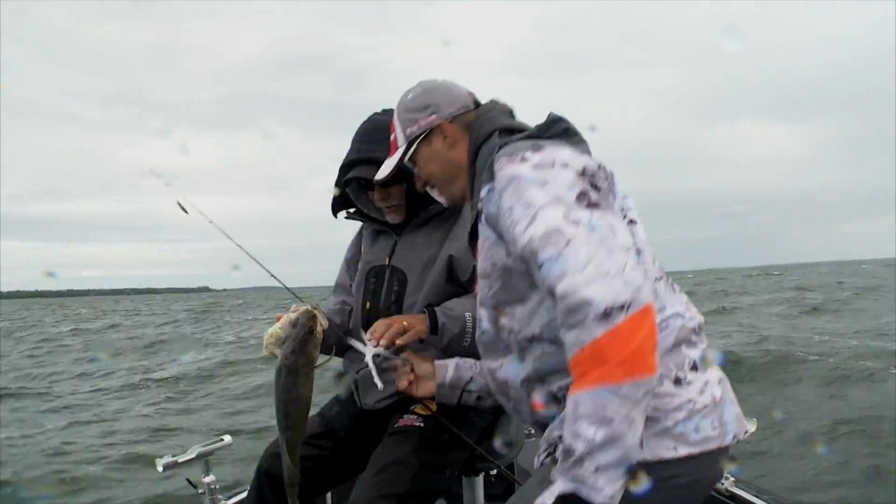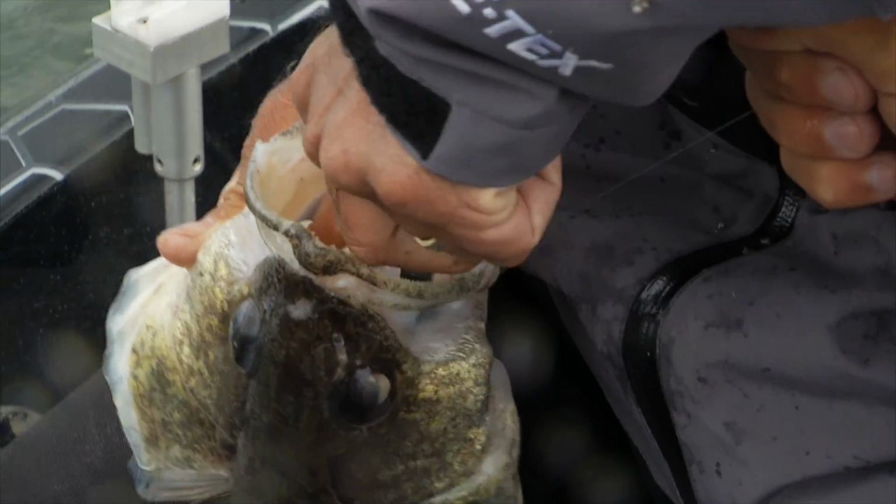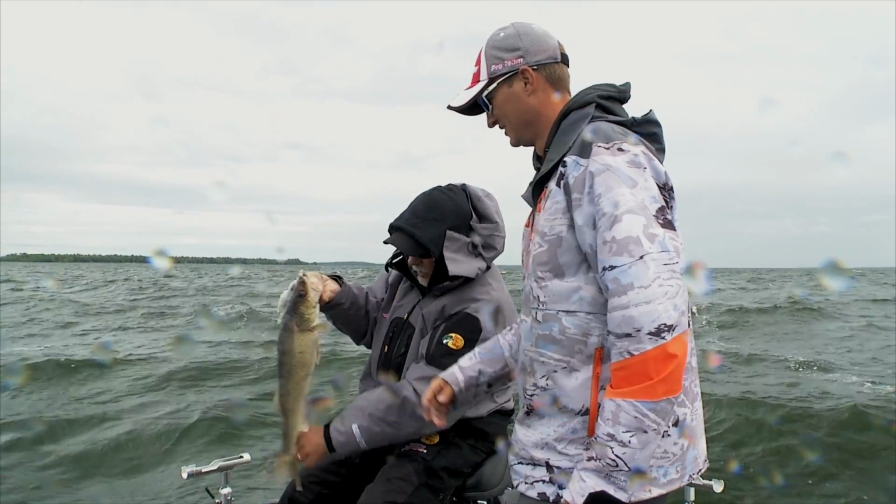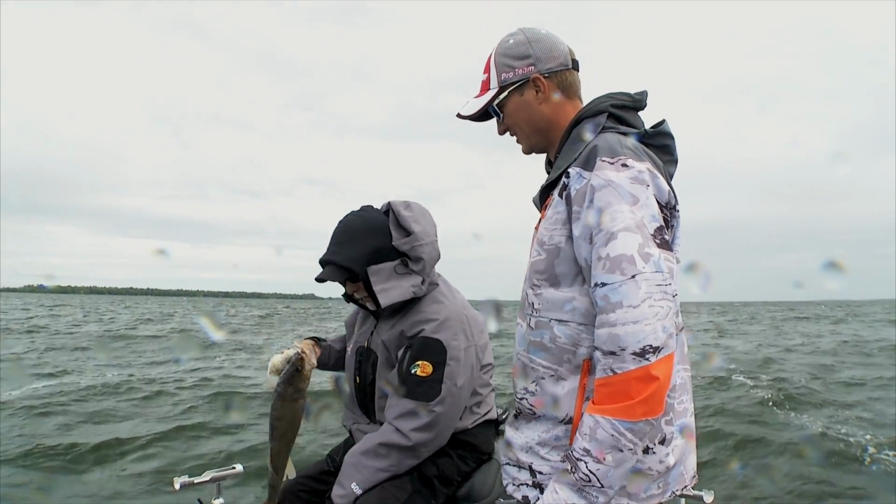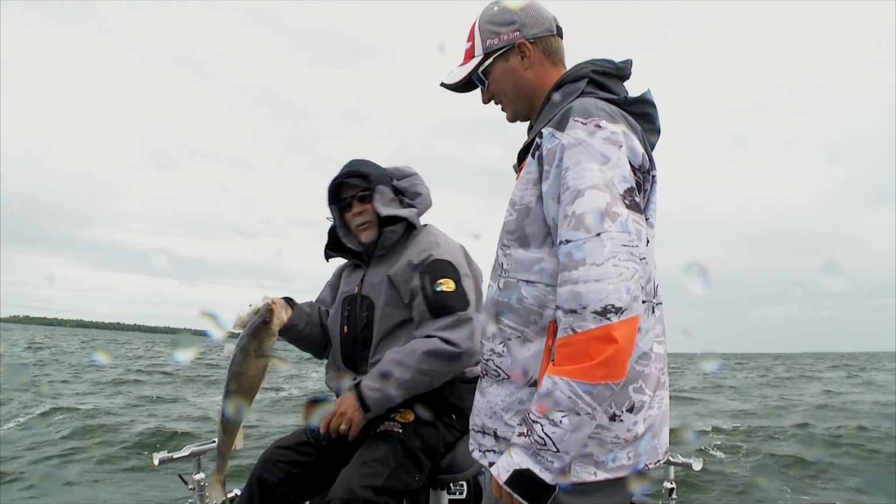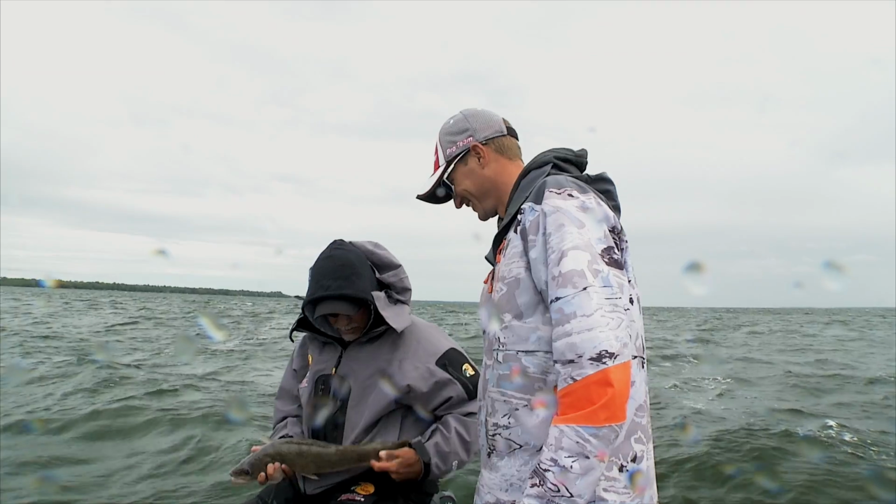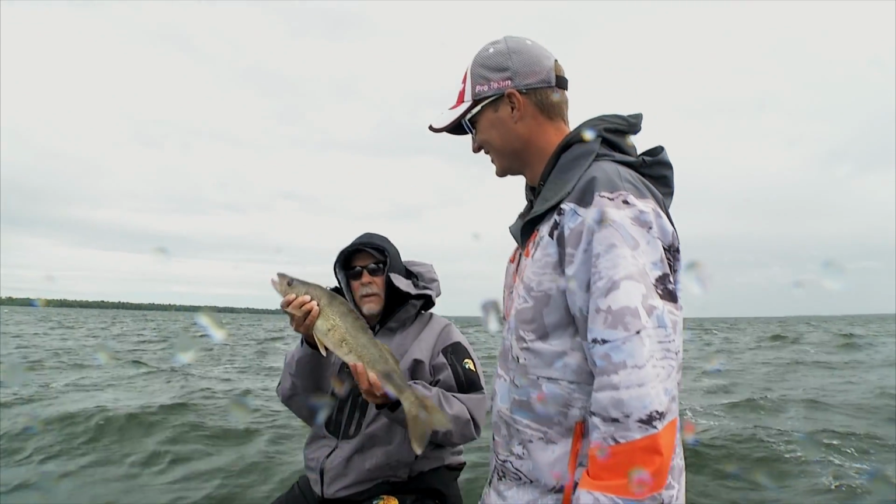Let's see, yeah, I got it. Pliers. Let's get that crawler out of the way. There he goes. Little piece of tissue there that was giving me trouble trying to get the hook out of it. Hey, he looked like he wanted that. Oh yeah, he did. He wanted that one.